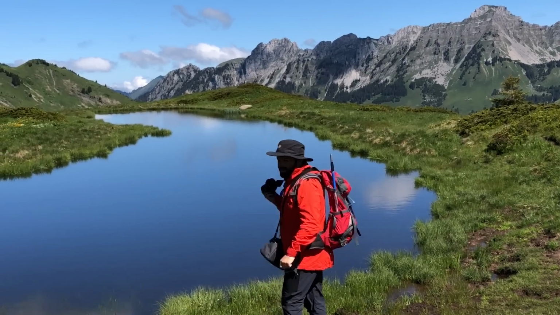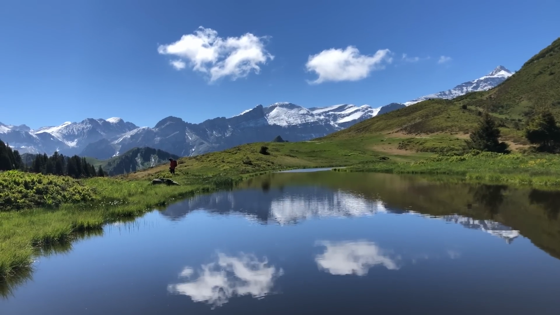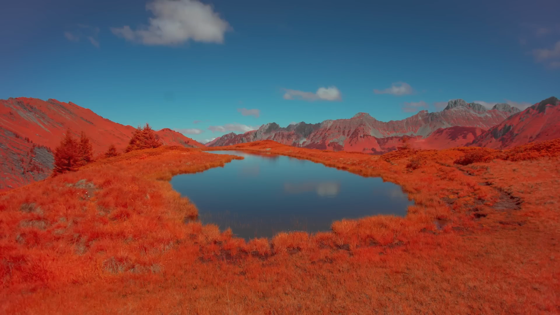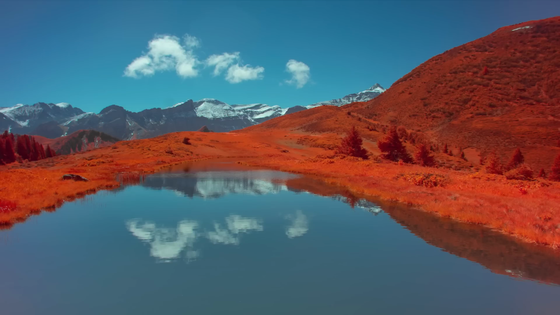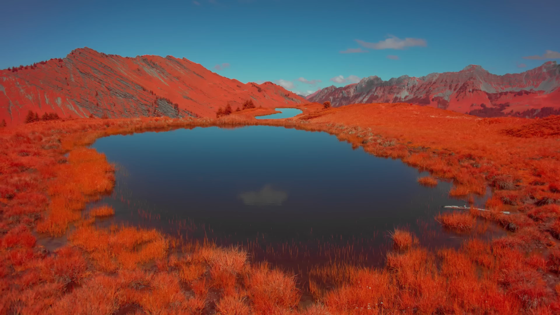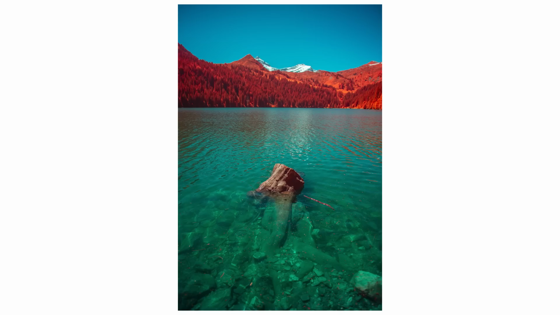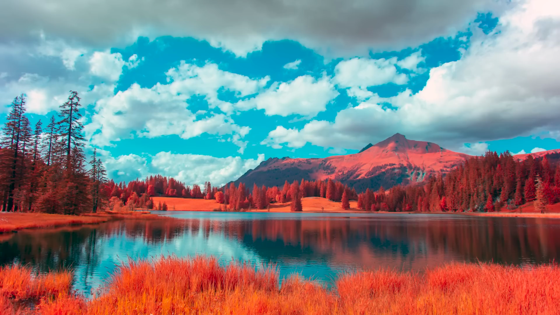If there is no turbulence on the lake, it will act as a mirror, and the water will have the sky color. But if there is turbulence, you will see very interesting shades of blue and green. The look of the water will also depend on the weather conditions.